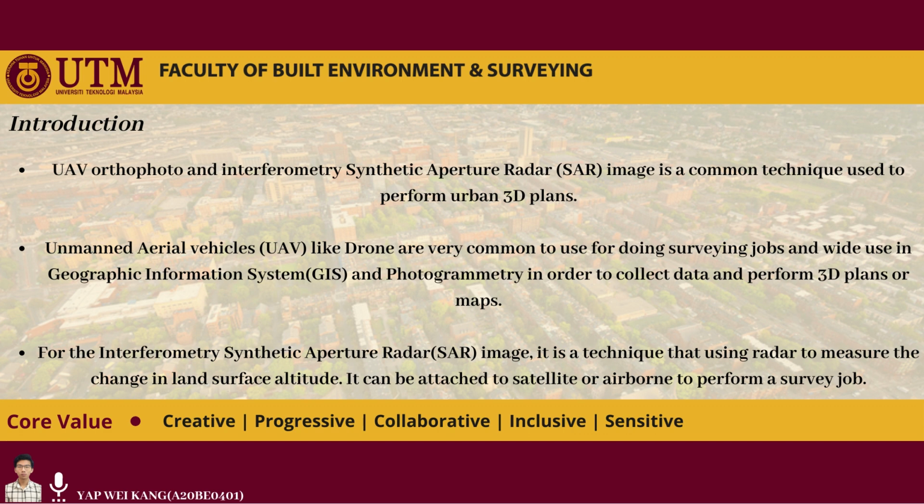The interferometric synthetic aperture radar is a technique that uses radar to measure the change in land surface altitude, and it can be attached to a satellite or an airborne system, like an aircraft, to perform a survey job.